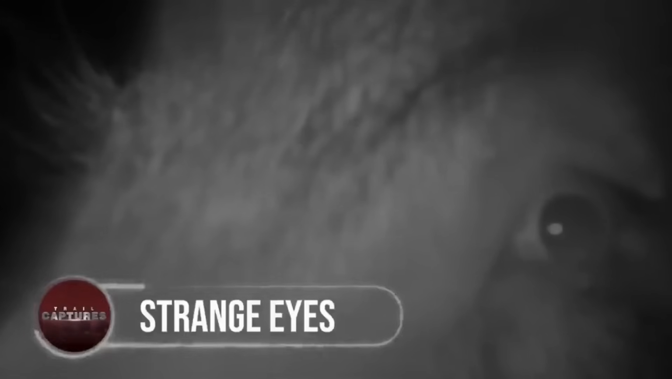Strange eyes. These sinister eyes caught on a trail cam have got the people on edge, as they've not spotted anything like this before. Relating it with a wild animal, people suggested that these could be the eyes of a wild boar. But here, I've done it for you. These are the eyes of a wild boar, and here are the glowing eyes caught in the forest. Do you think they match?